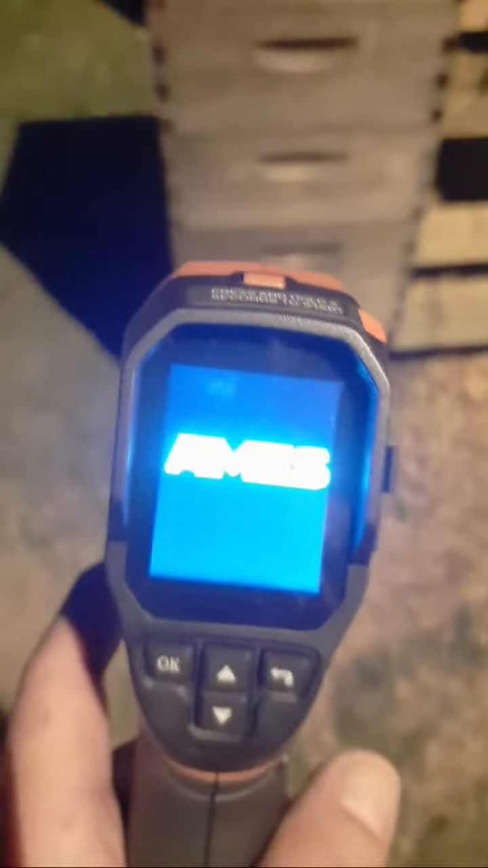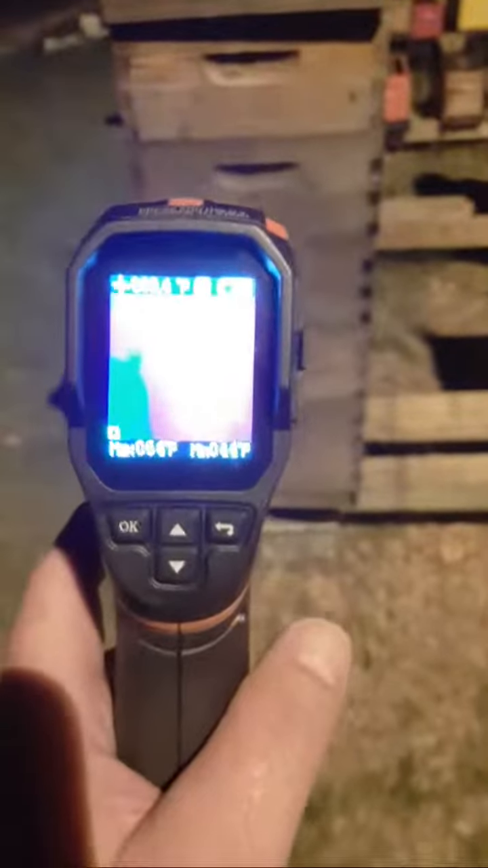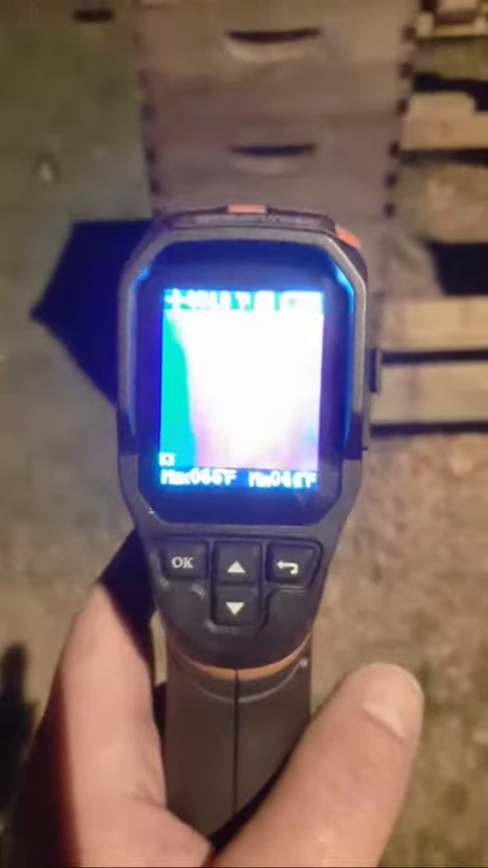Hold on. If I were taking pictures or something, this is an Ames brand. And my batteries are probably getting ready to die on there. I'm trying to see what temperature it best shows on the colony, and you can't see it really, but it's really got red all the way up and down on the box there.